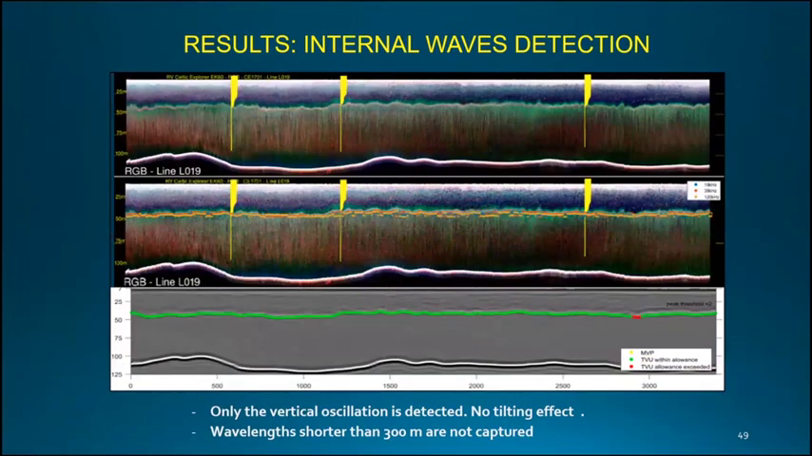Regarding the internal wave detection, because of the smoothing, as I said before, short waves are not represented in this algorithm, and only the vertical oscillation can be detected. So the tilt effect of the pycnocline is not included as a solution.